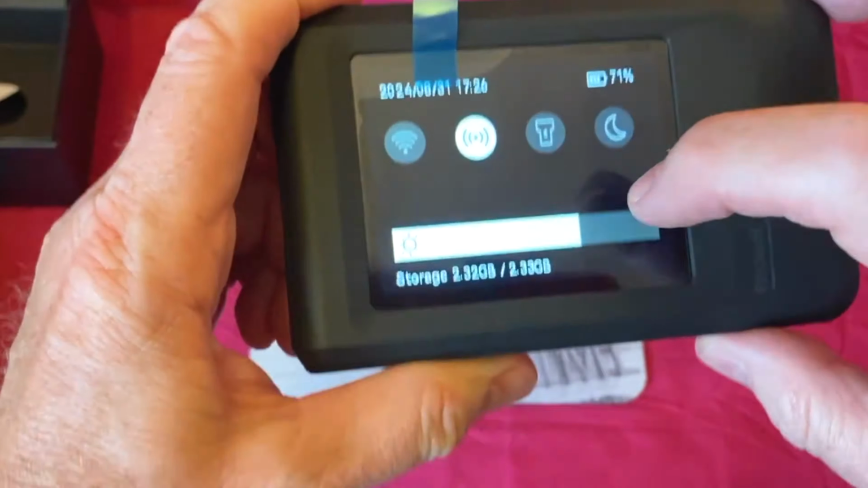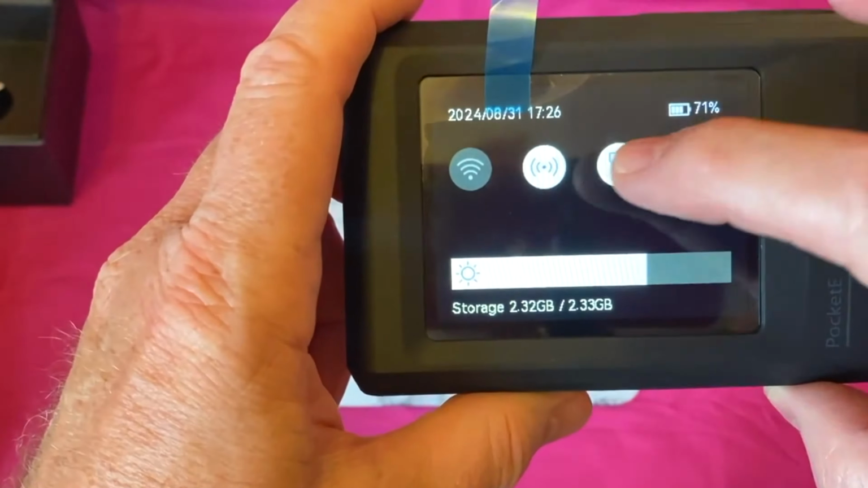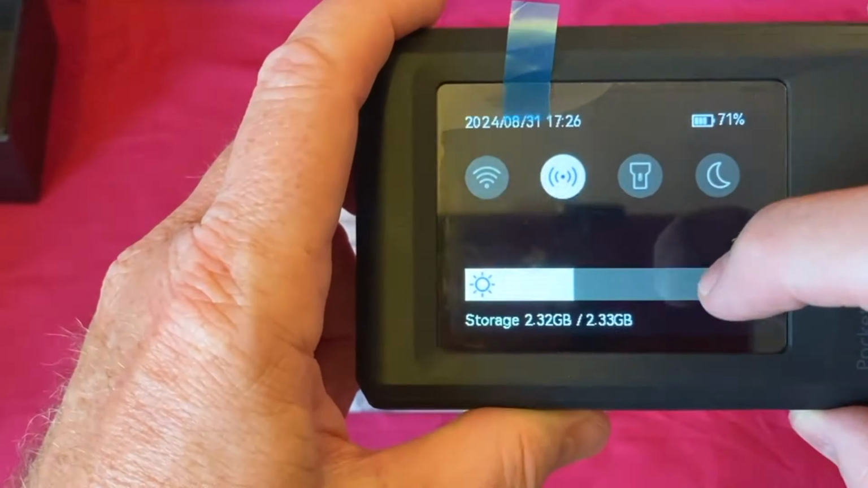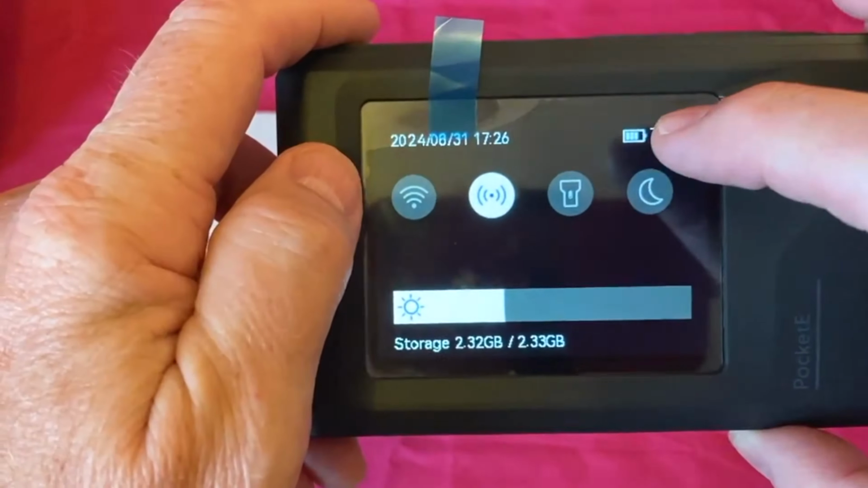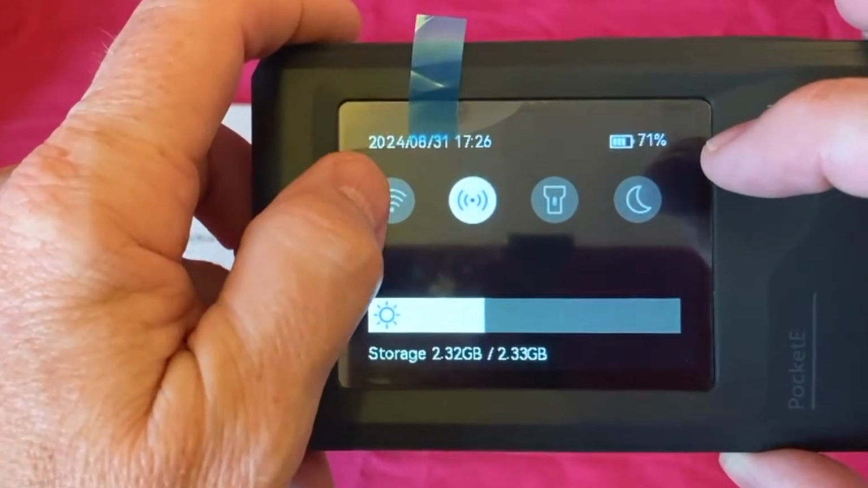Well, I forgot to say this. You swipe down this screen here, and that turns the flashlight on. So I'm glad I did that. And also you can change the screen brightness here, or you can have a white screen or the dark screen uses less power. We used this for a couple of hours yesterday, and about an hour today, and you can see it's still at 70%.